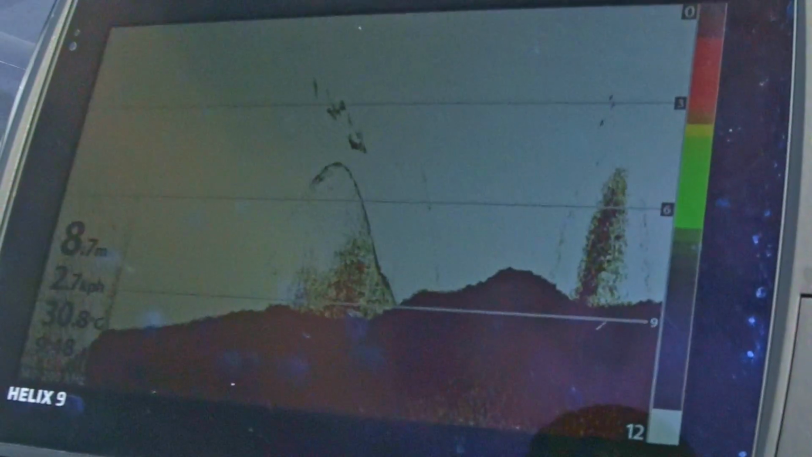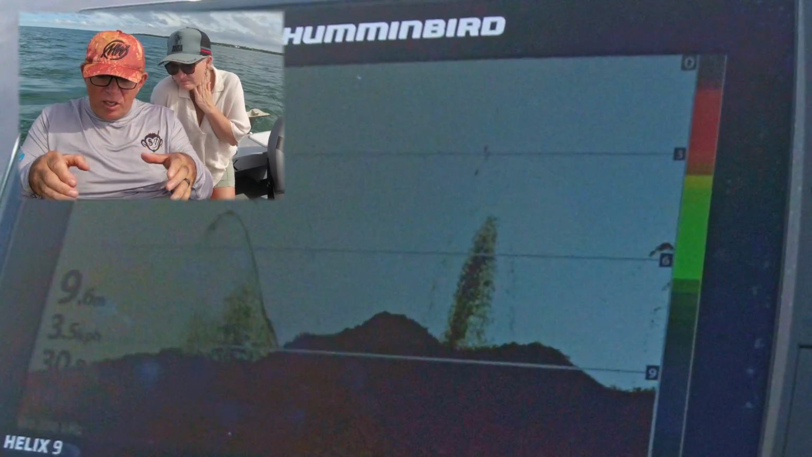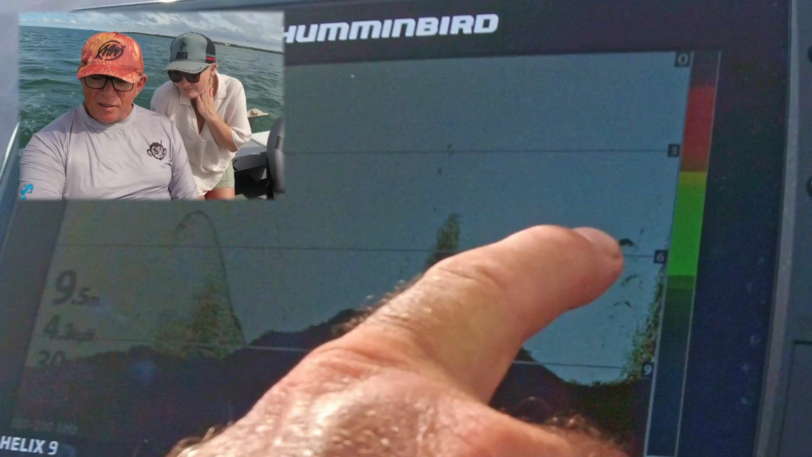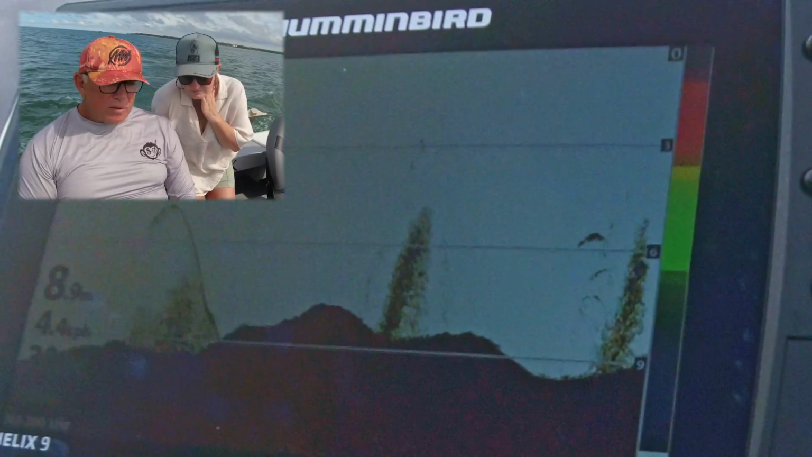So if I turn around, that big blur is the pylon, because as the beam gets wider, it hits the pylon halfway down. Those arches are fish. No question about it. There's a couple of good sized fish sitting off that pylon.